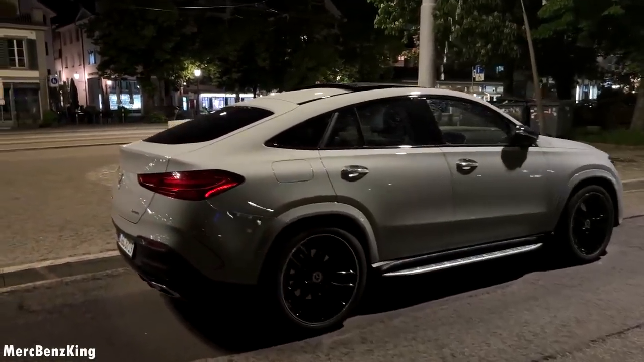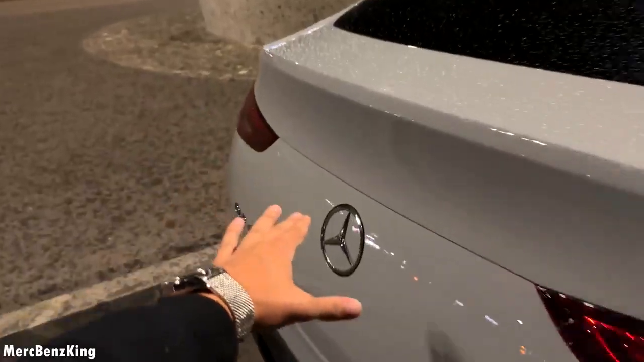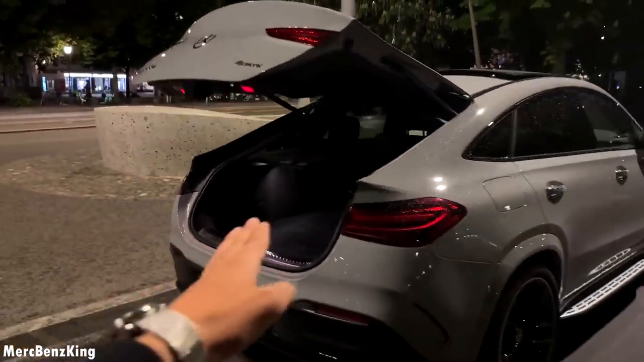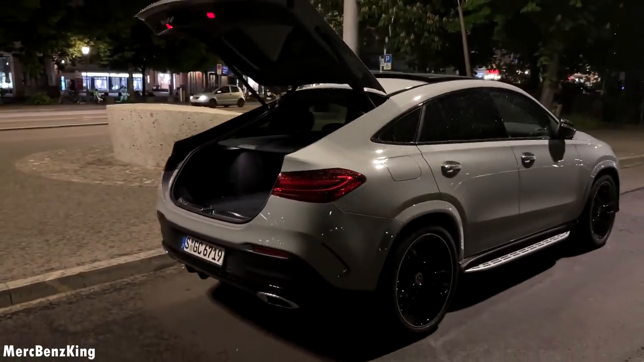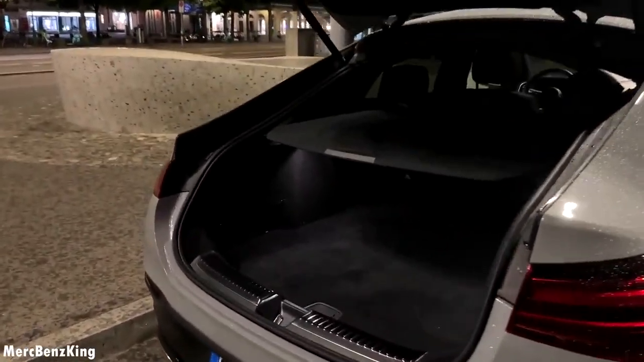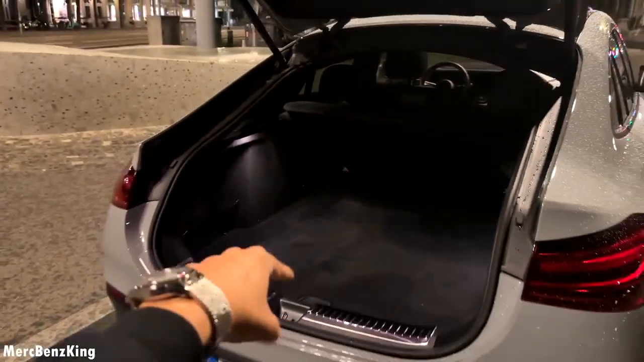Let's have a quick look at the trunk space, as I want to emphasize the practicality of this GLE Coupe. It is huge. It opens alongside the coupe line in a beautiful fashion, with a cover that you can open and close. And there are no 7 seats option on the coupe.